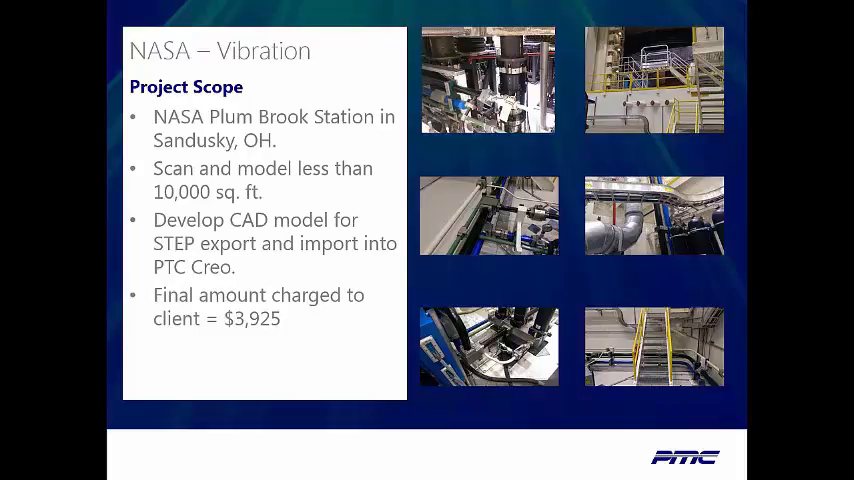What they needed from the model was the ability to compare it to what they had in CAD, their plans that they knew were out of date, and verify they would be able to fit all the structures needed to basically contain a rocket engine that would tip over. For that purpose, our final output was just going to be a step model, a 3D model of a step file, along with the native point clouds and other formats. Overall, the project came in just under $4,000.